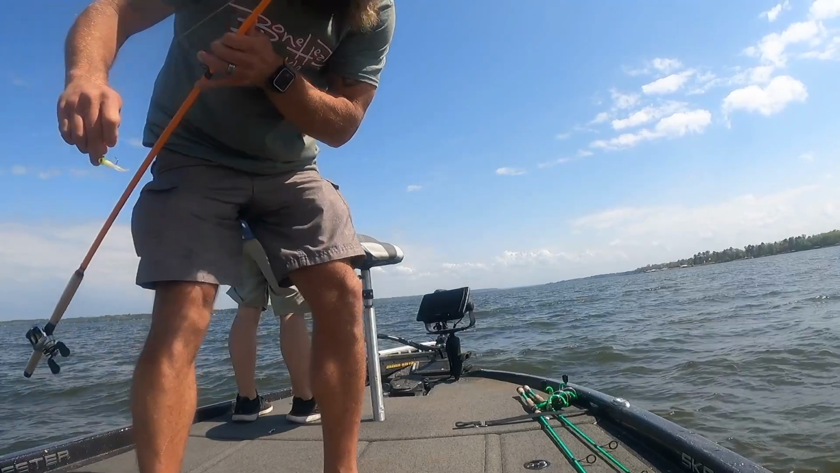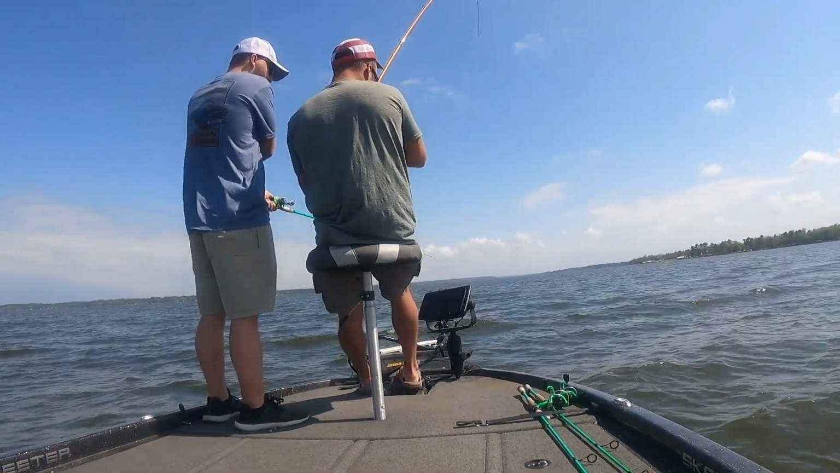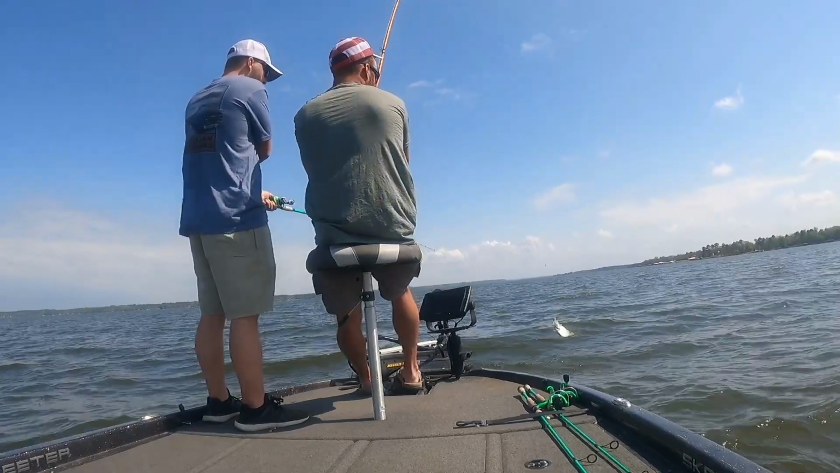Not dock shooting at the moment. There's a bunch of them. I haven't seen fish stacked up like this yet.